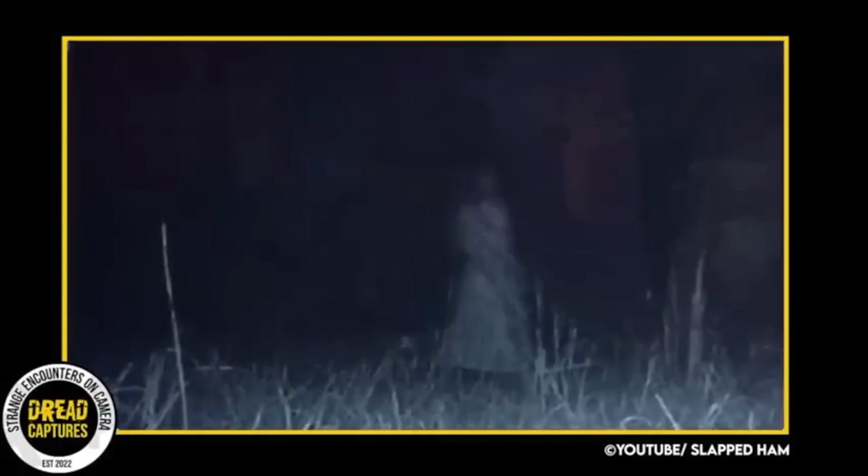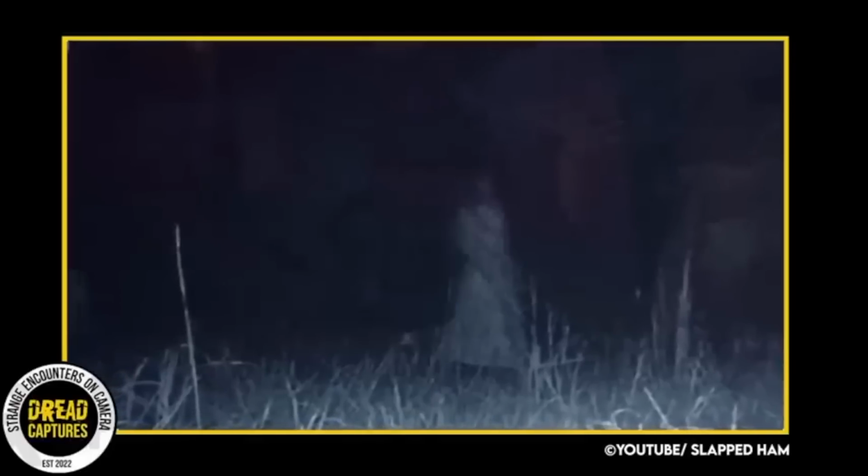While the true nature of the image is unknown, it has left a lasting impression on this family and community, with many wondering if it is a genuine ghost caught on camera. But if it's not, who is the lady in the white dress?